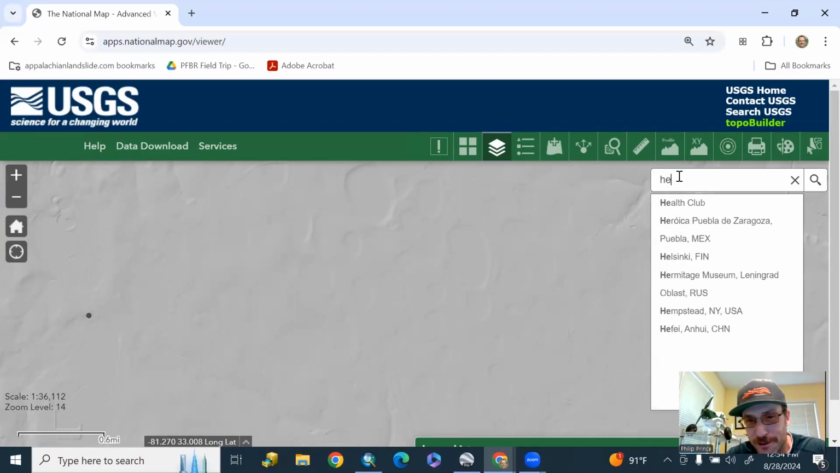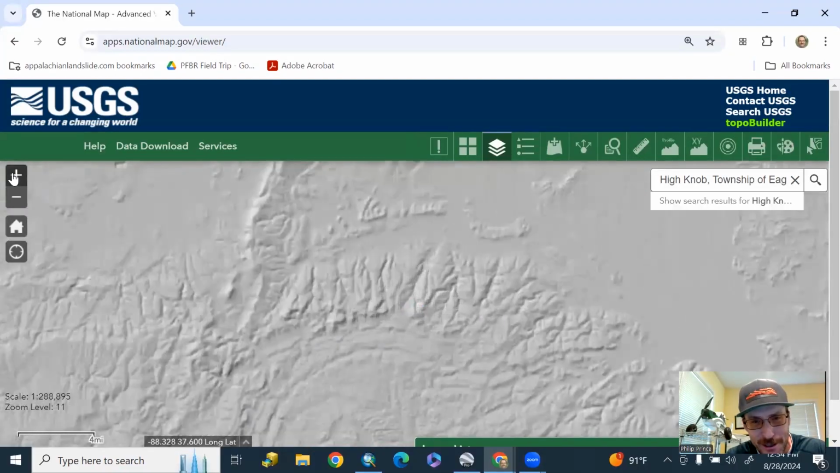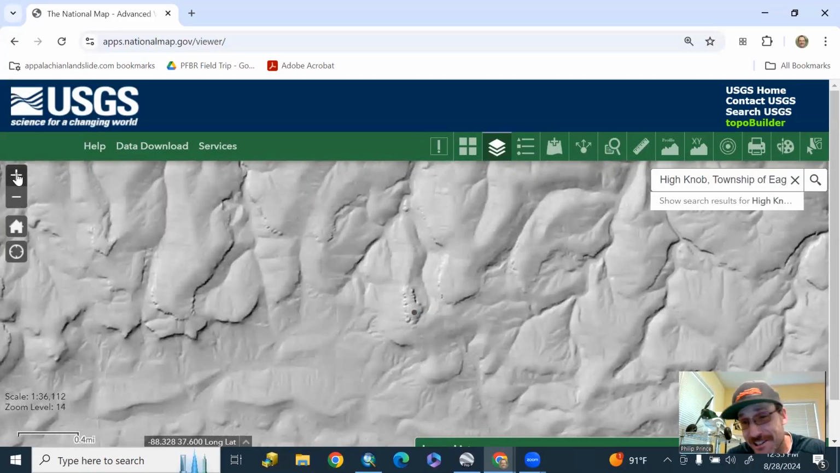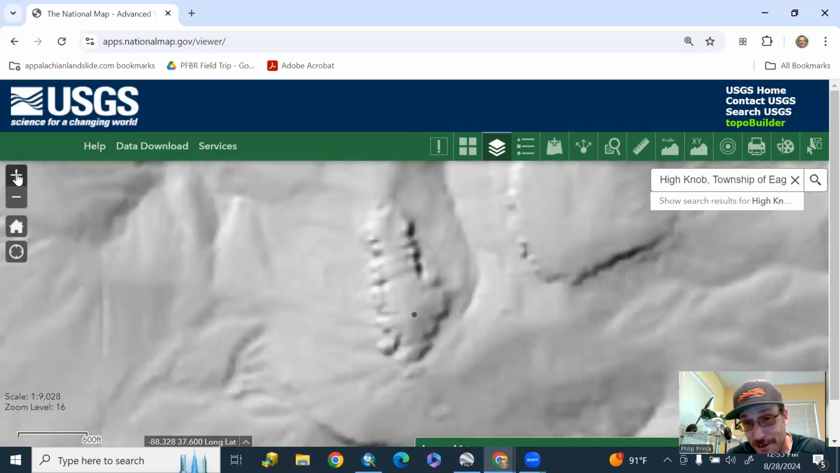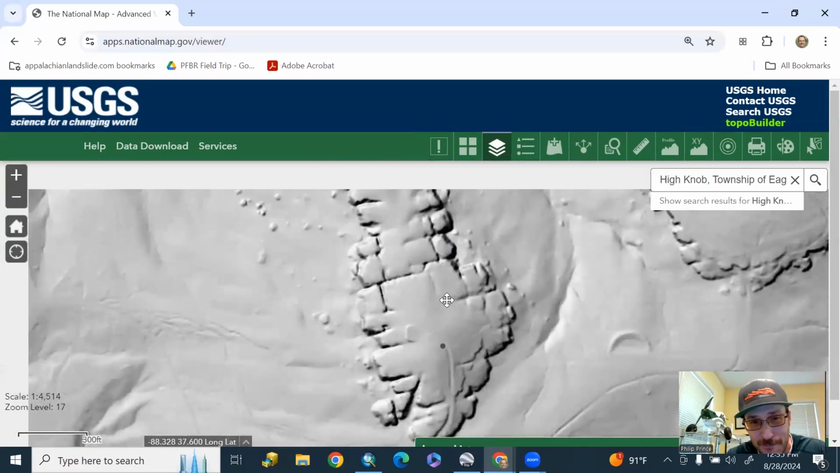Have fun with this. Let's do one more, and then we'll jump out to another tool. We go to High Knob, Illinois. I don't know. It's kind of interesting to me. You don't really think about rocks and cliffs when you think of Illinois. At least I don't. But certainly in southern Illinois, it's actually quite a bit of rough, kind of cliffy topography here. And this thing's really, really cool.